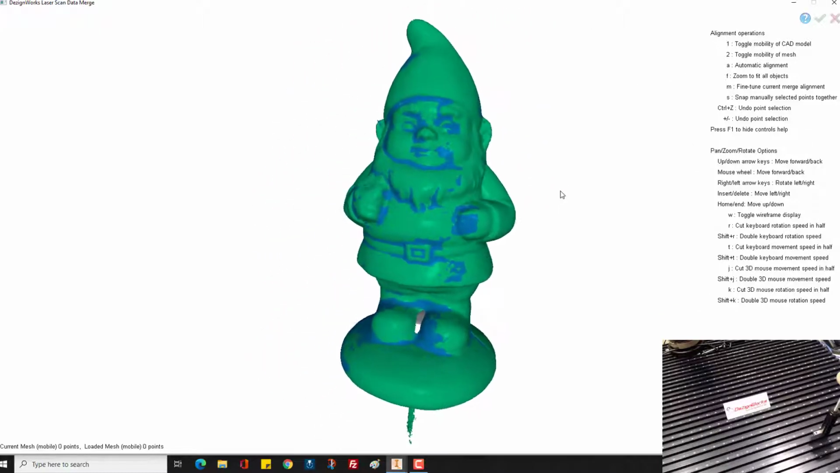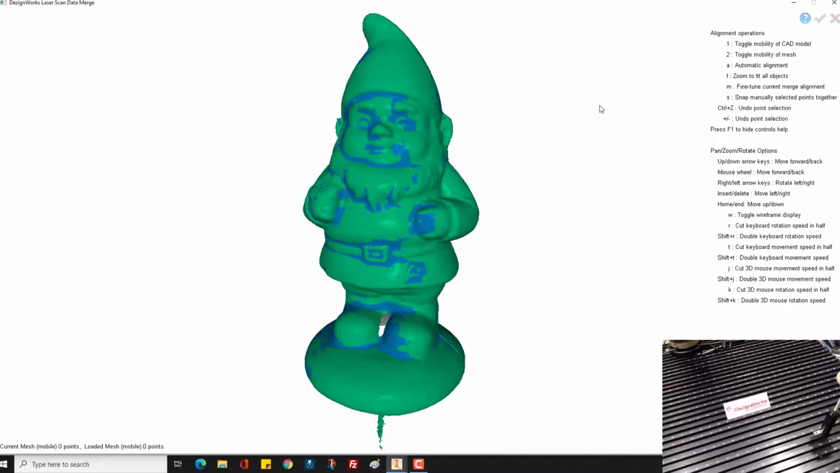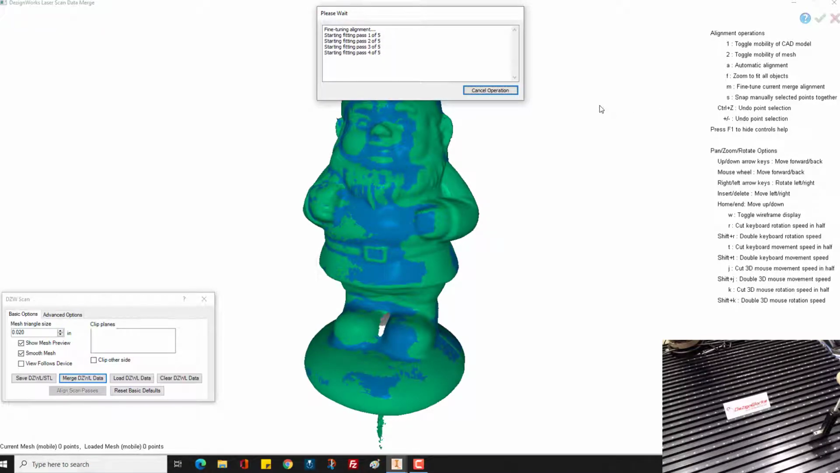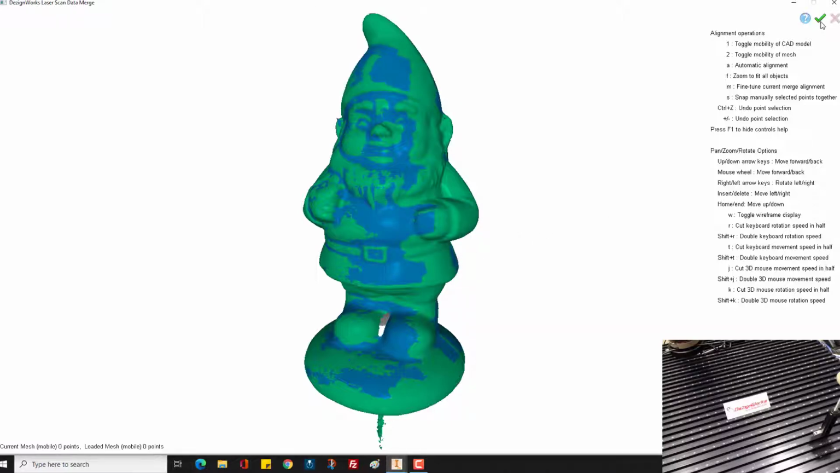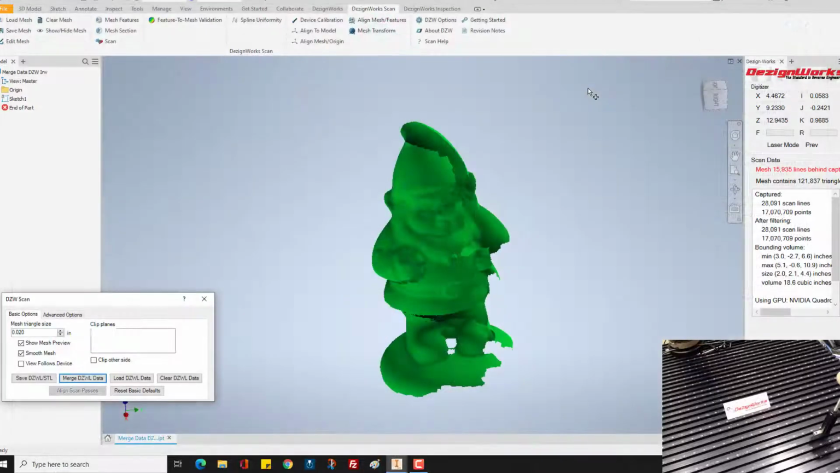So let's say you want it better. We can go up here and go to the fine tune. It's the M key. Hit the M. This sometimes can take a little longer, especially on large models, because it's really going in and fine tuning. So this actually has it down to 1,000, 8/10, and 2,000ths. Now, if you wanted to, you can run that over and over. That's great for aligning. We'll say OK and hit the green check box. That's going to go ahead and align your meshes.